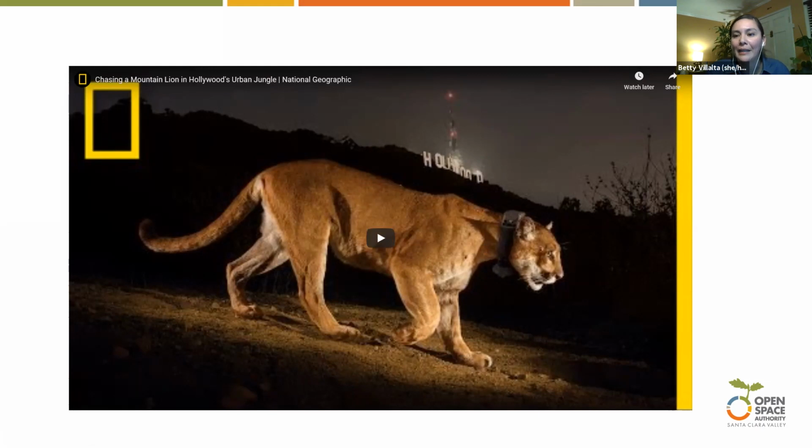He is a National Geographic photographer, and he was able to put out a trail camera. And this was the shot he was looking for. He put out a trail camera and got this picture. So I'm going to share a quick 2-3 minute video from Steve Winters on him getting this picture.